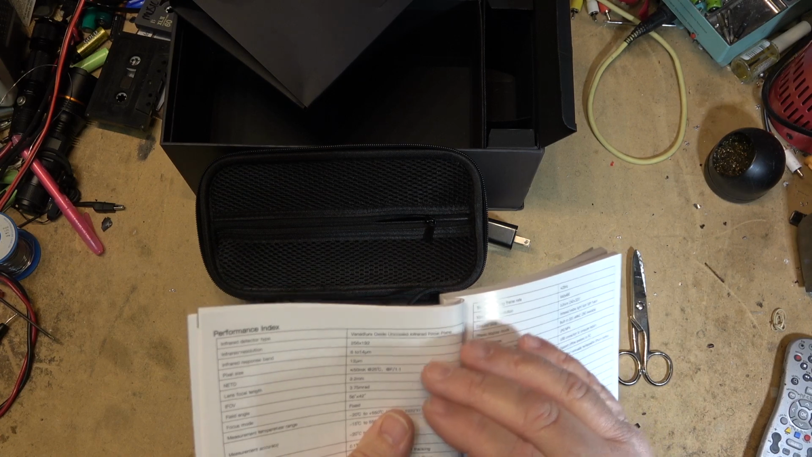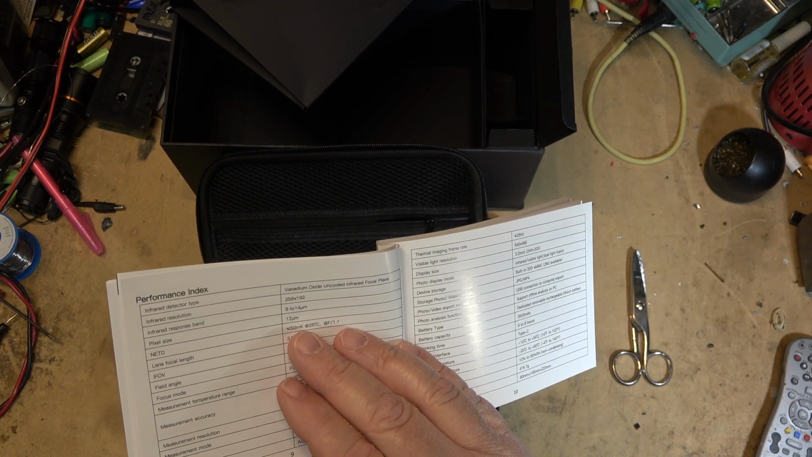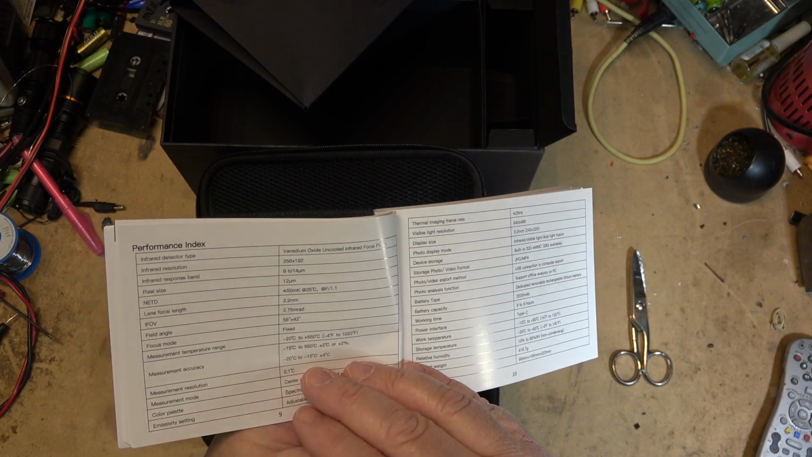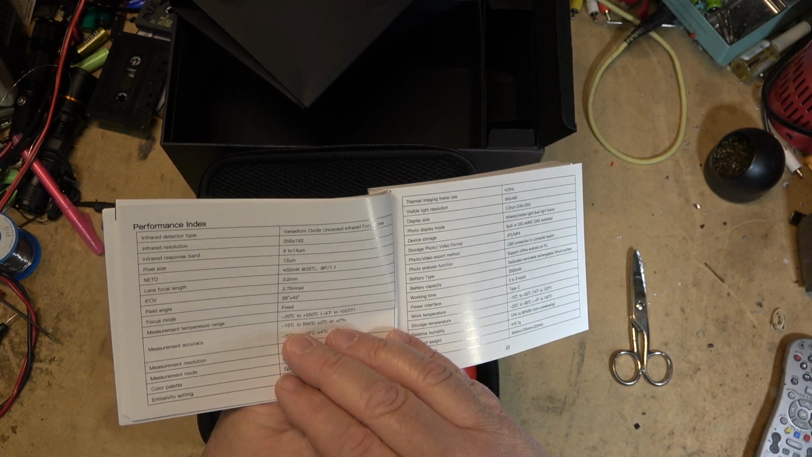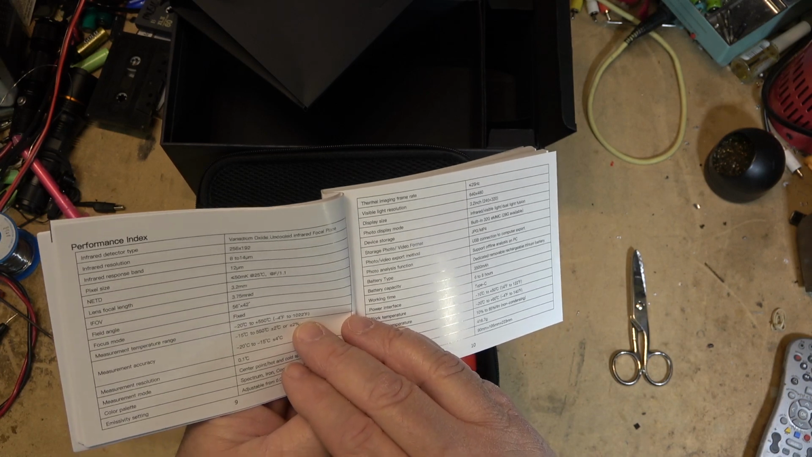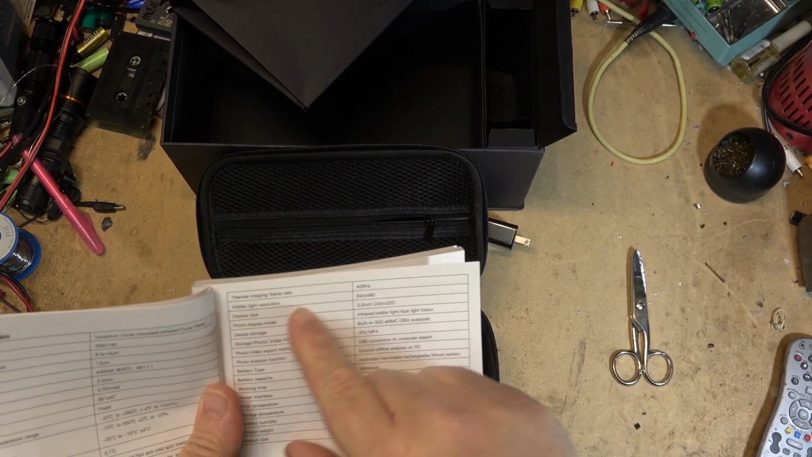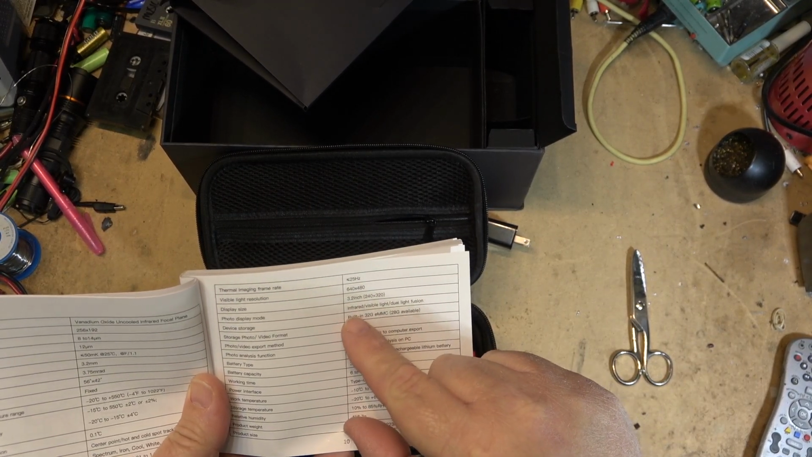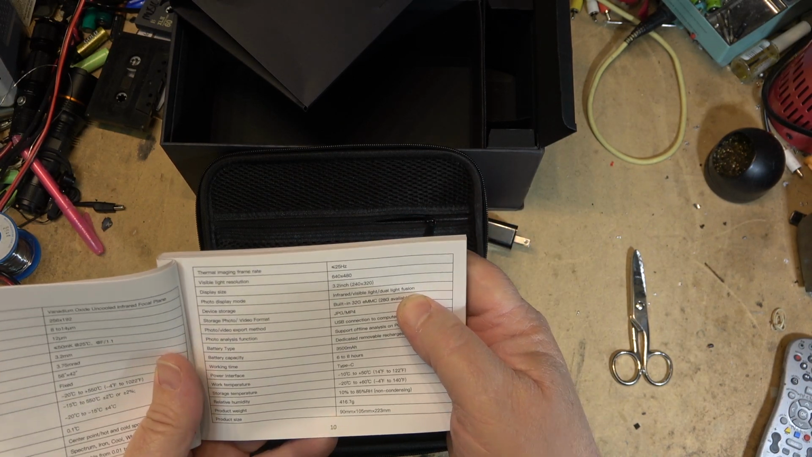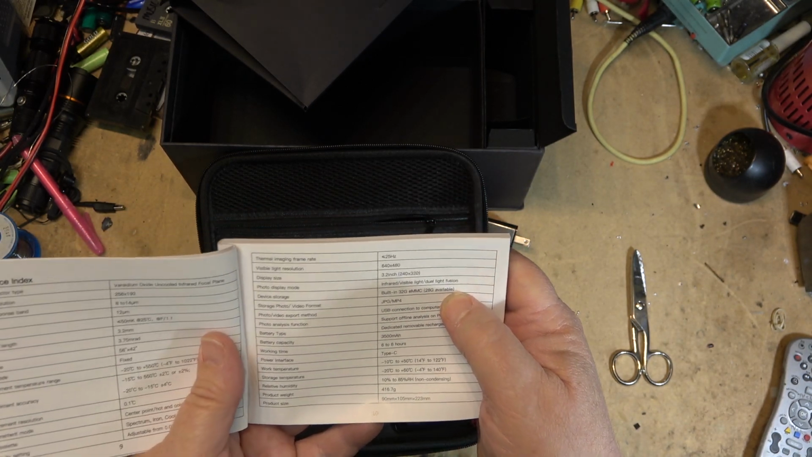Here's the specifications. So it's 256 by 192. Pixel size is 12 microns. And the measurement temperature range is -20 Celsius to 550 Celsius, or -4 Fahrenheit to 1022 Fahrenheit. So that's a good temperature range. Here's something I found interesting. It has visible light resolution of 640 by 480. And it says photo display mode: infrared, visible light, or dual light fusion. So you can take a photo and superimpose the infrared signature over the photo.